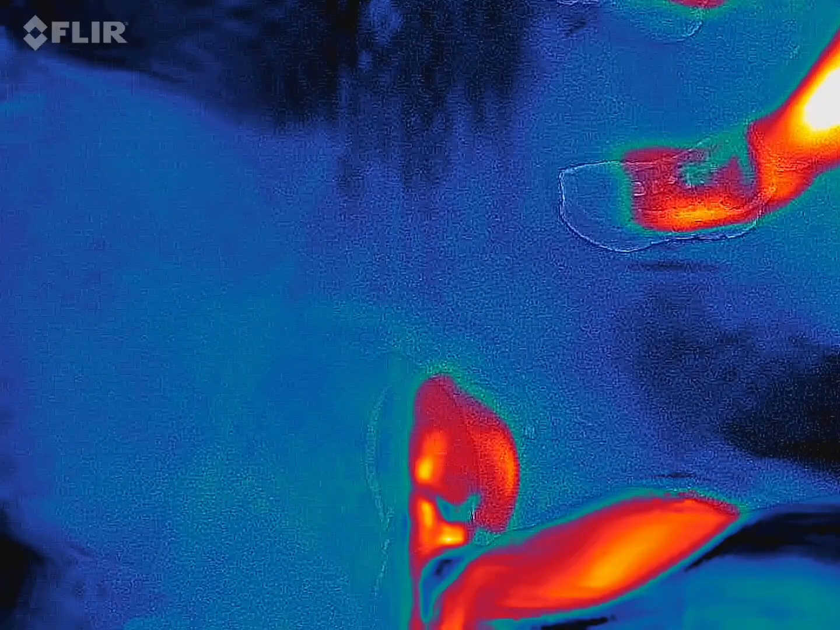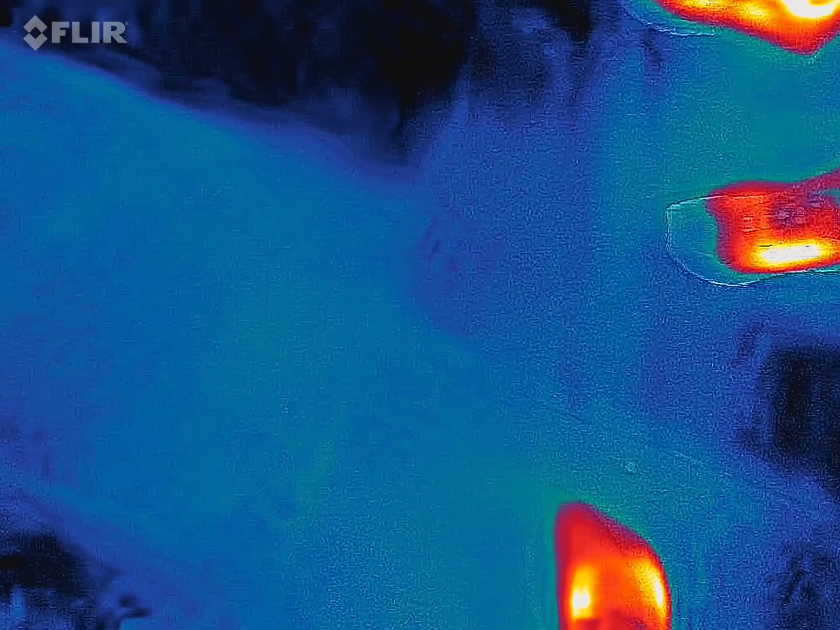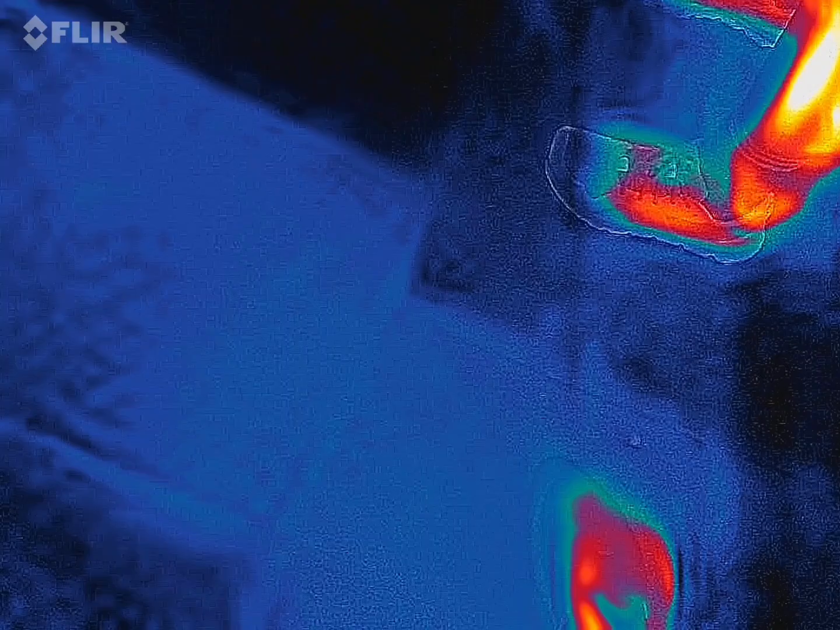Pretty crazy stuff. Now I see what you just said. Oh my God. What? At first I just thought it was a blob, right? No, it looks like a man. It's a man over a desk. Right.